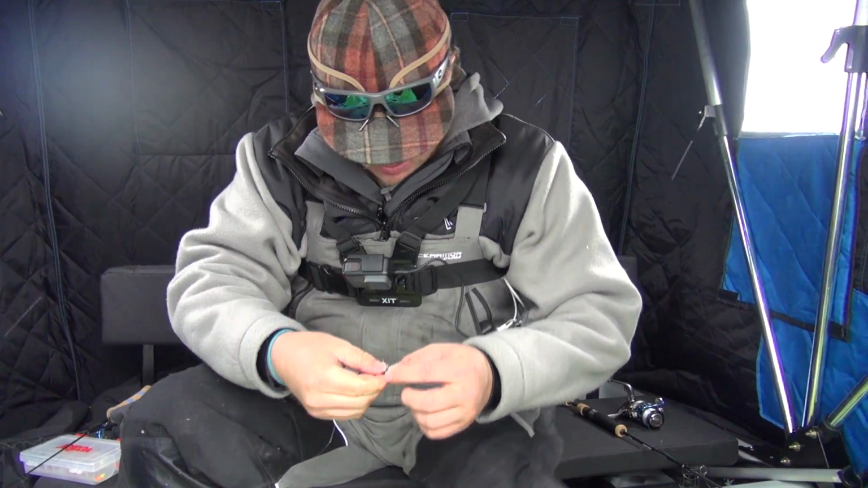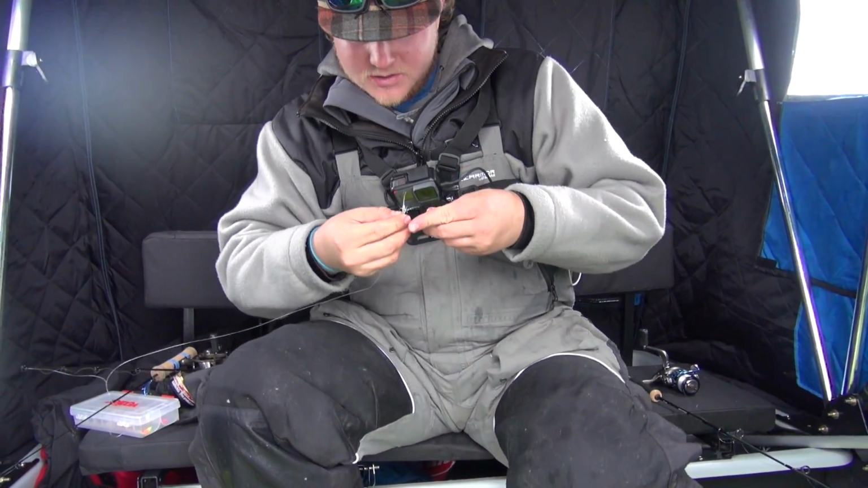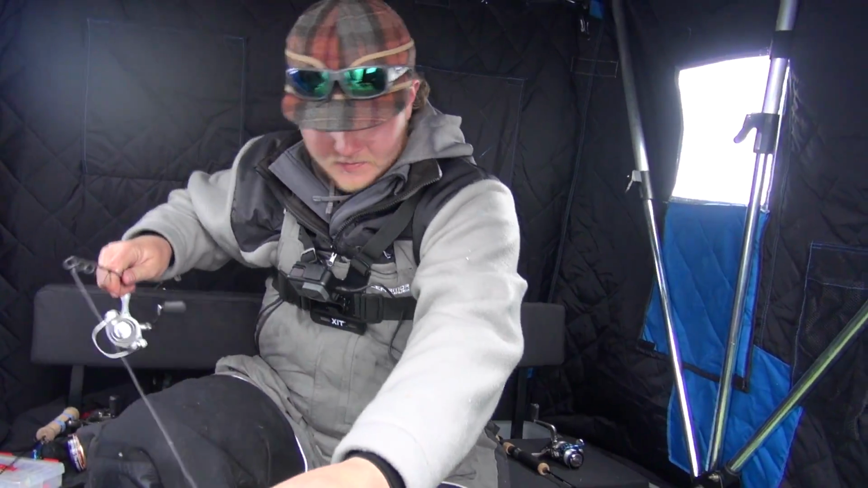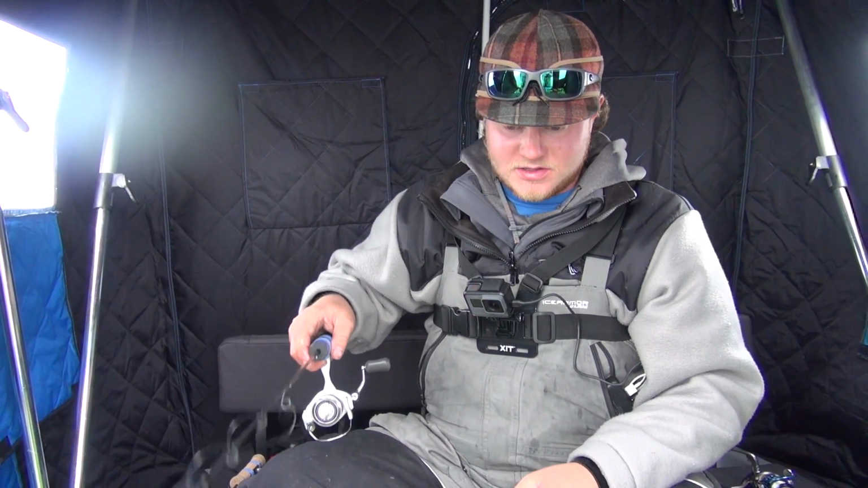So he actually spit up my minnow head right as he hopped out of the hole, so I'm gonna reuse that so I can get back down there. That one came up and absolutely crushed my flutter spoon.